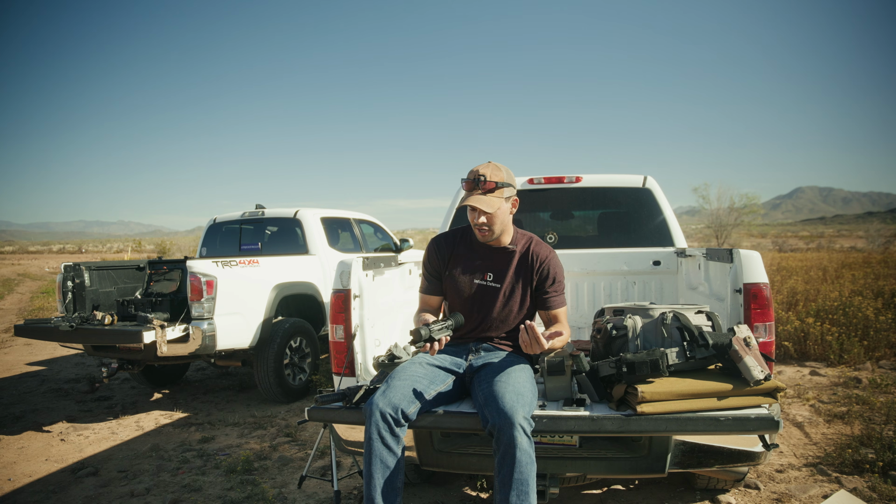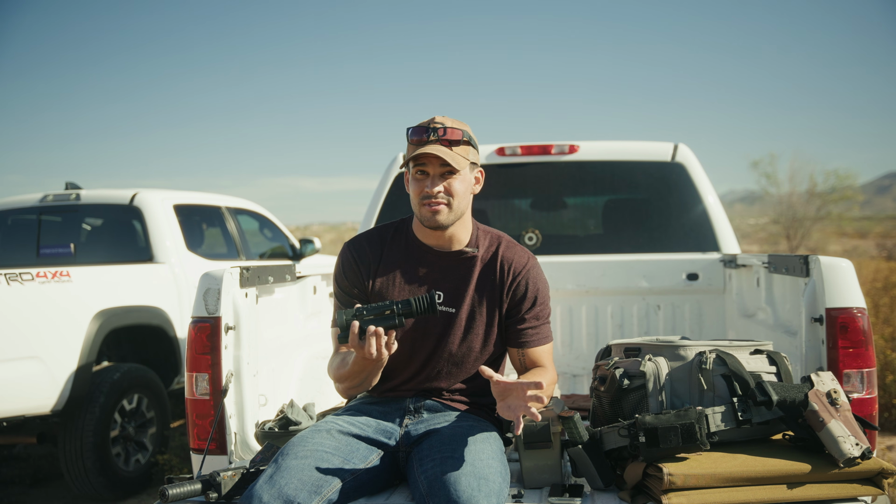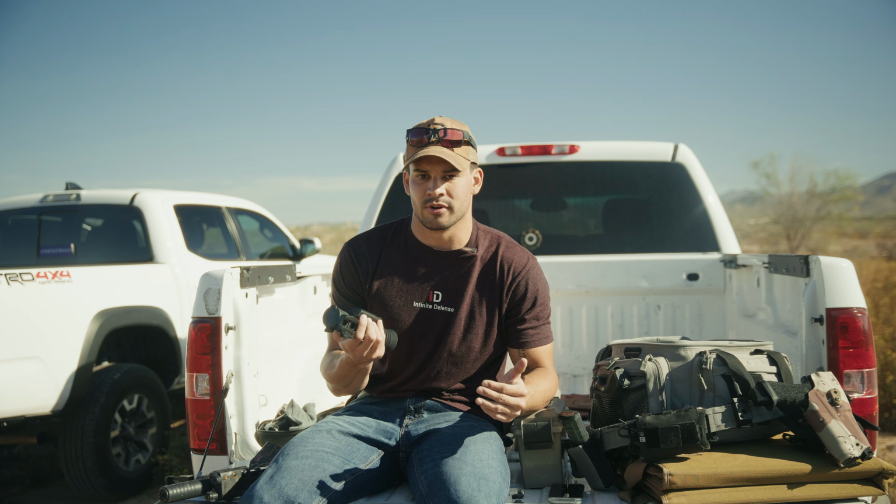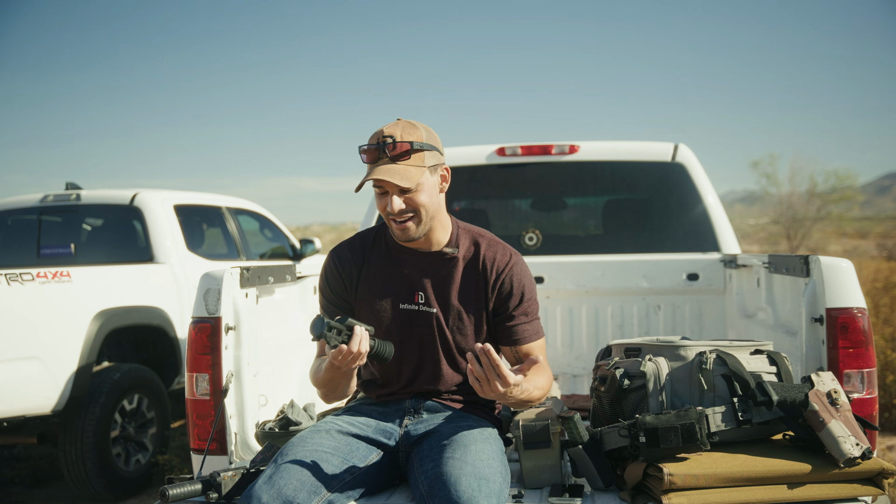Some of the pros, has a good amount of color settings. The resolution is really good, especially at the price point. I think this price point is around the $2,000 mark, and for a 640 resolution and a lot of other brands, it's usually around like a $6,000 optic. So it's a really good price point, if you're asking me.